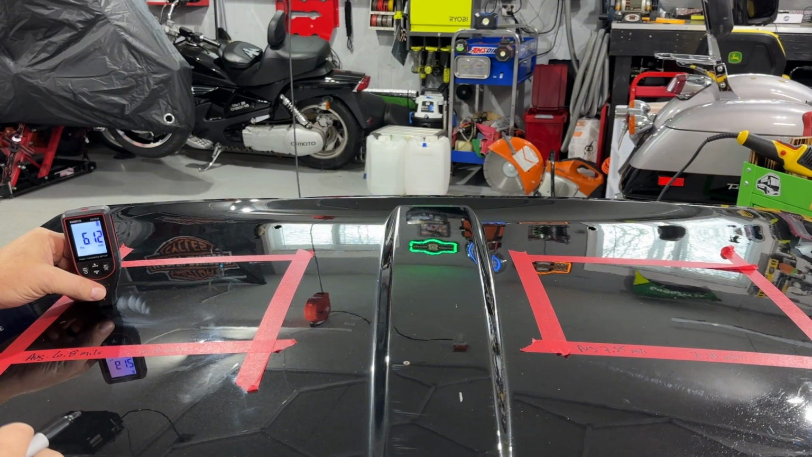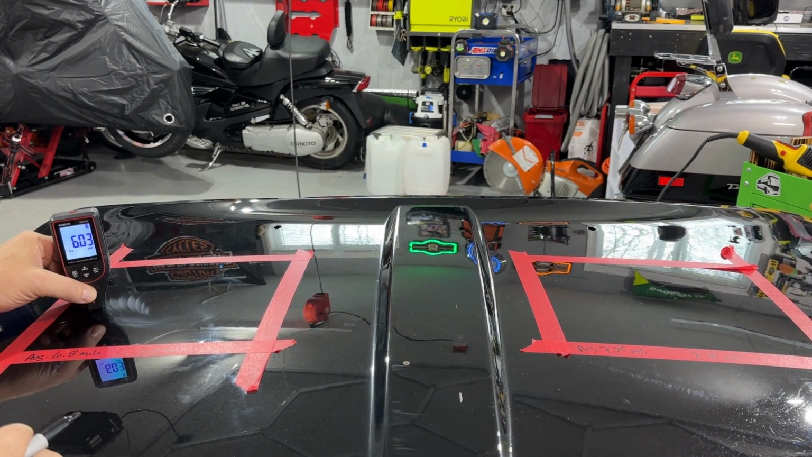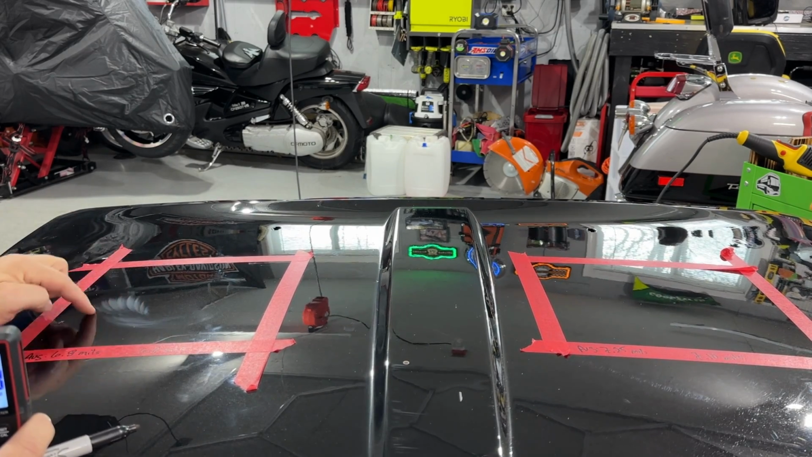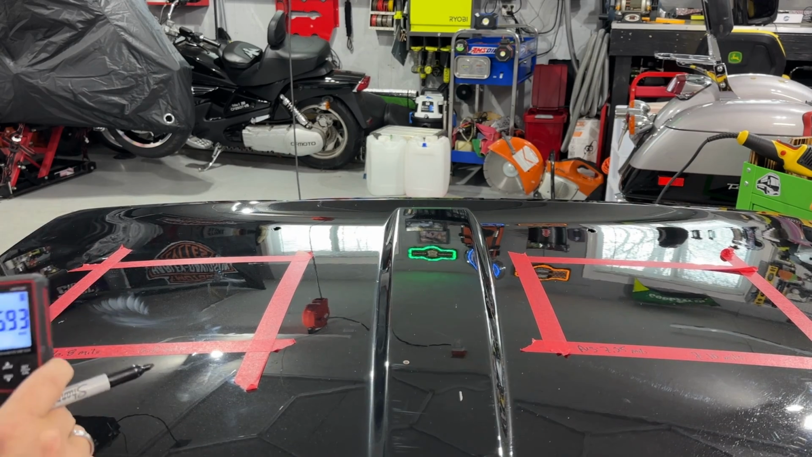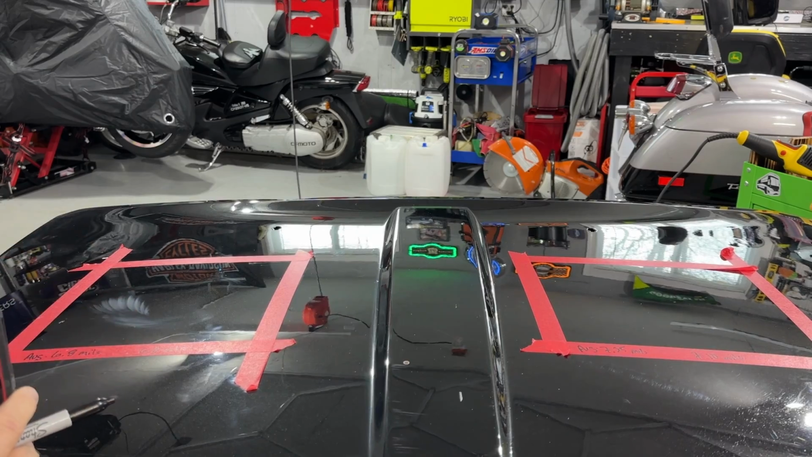I'm going to go ahead of 5 somewhere. There's 6 right there. 603. 593. So what I'm doing is I'm going off this where we could tell the pad was constantly... So we lost not a whole mil, but we're pretty close to losing a mil of paint. That's a lot of paint to lose.